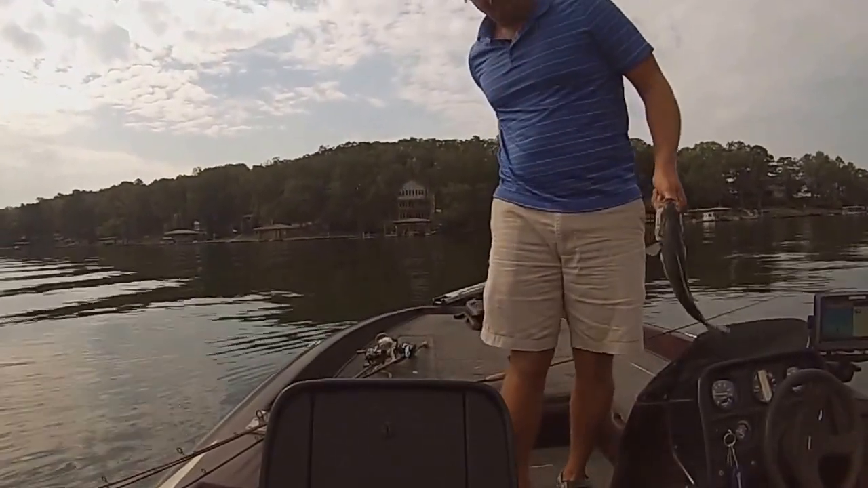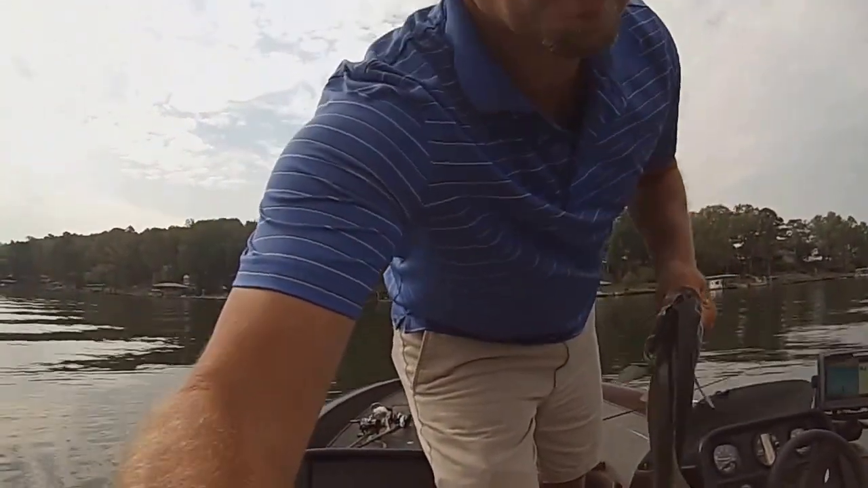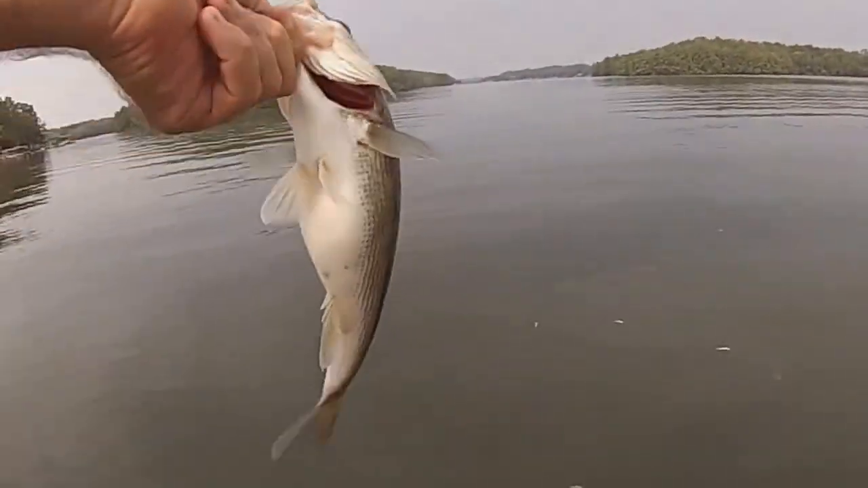You gotta see something. Pretty crazy. I caught him. As soon as I caught him, he spit out all these shad. Check it out. See all the shad in the water? He just spit them out of his mouth. Fat belly.